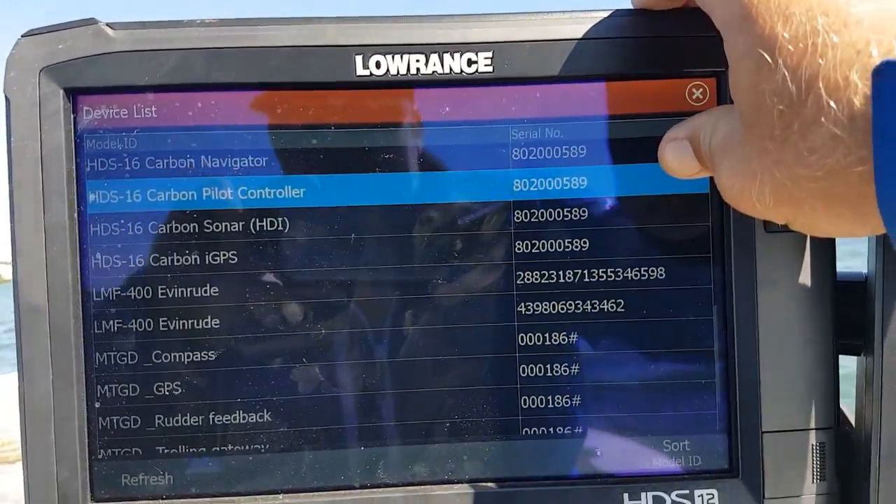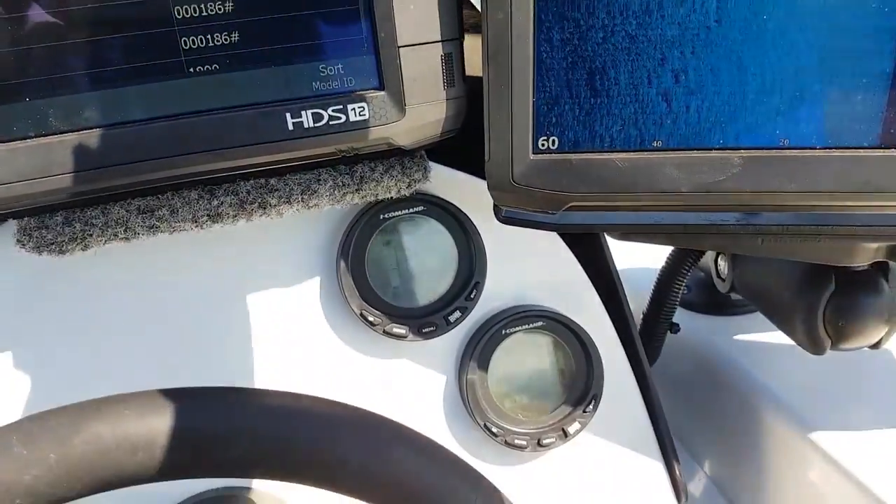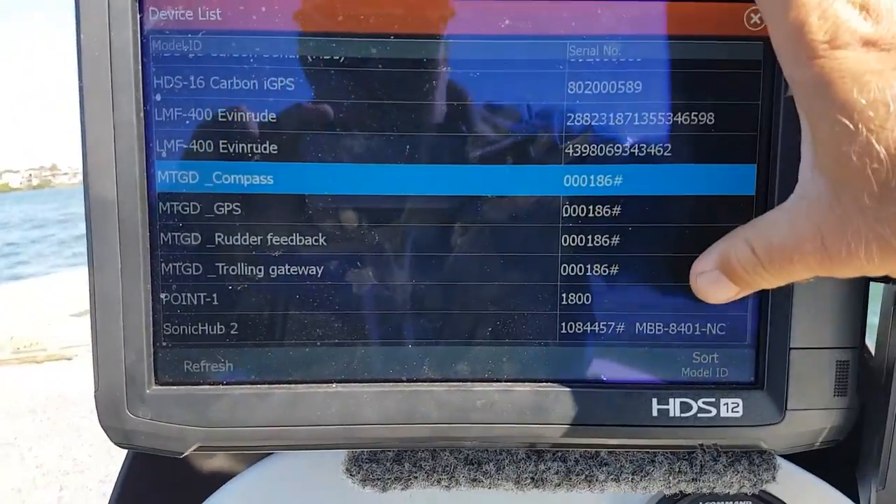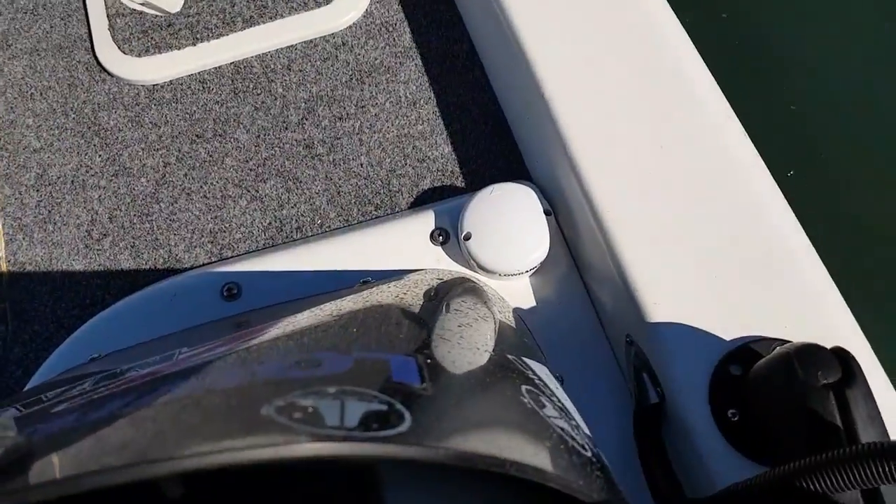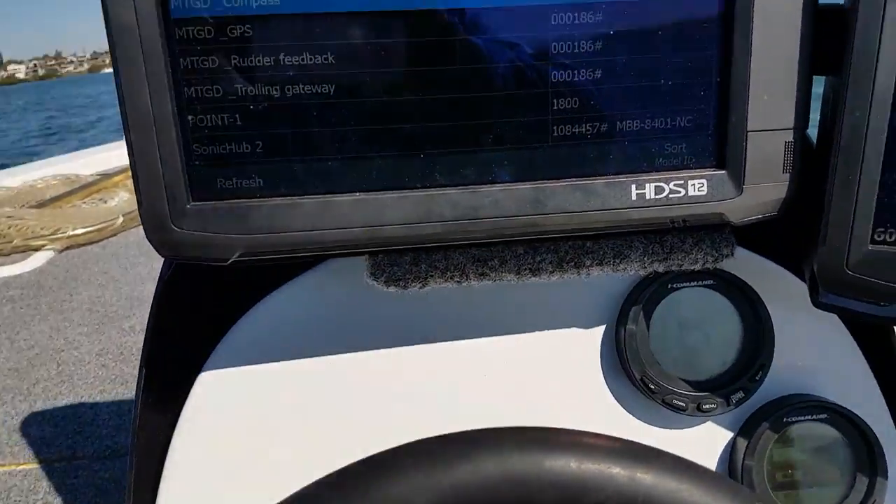16. The LMF 400 gauges, which are the two digital gauges down here. The Motor Guide, a 0183, and a SonicHub. The 0183 is a little puck I've got mounted over the back here. That gives us a heading sensor, and it's an external GPS antenna.